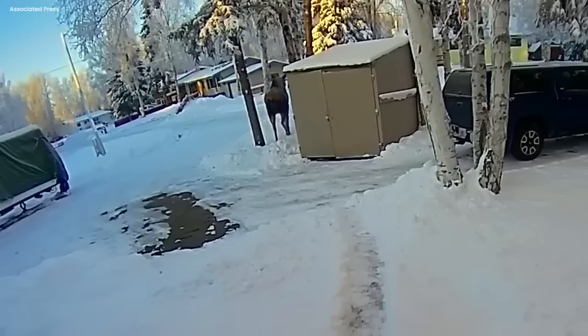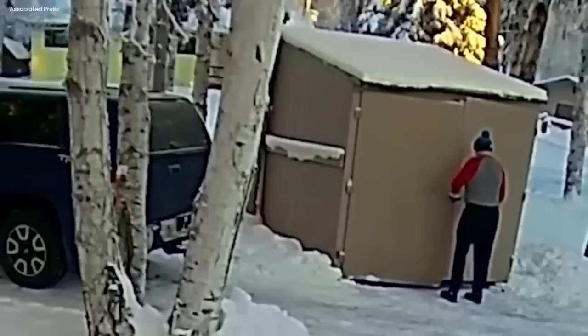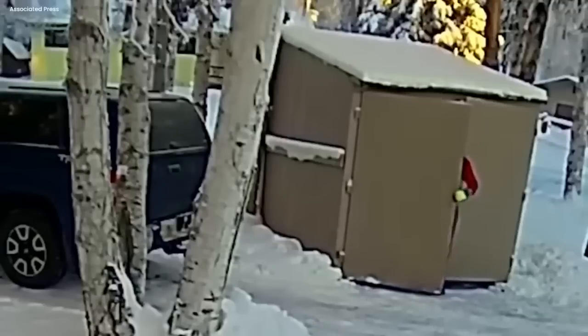Then, like a ghost, the moose turned and went back into the snowy wilderness. The man still hidden in the shed felt a huge sense of relief as the world came alive again.